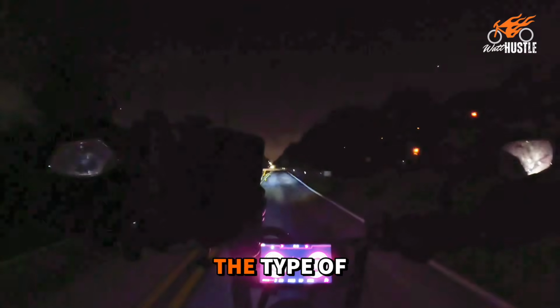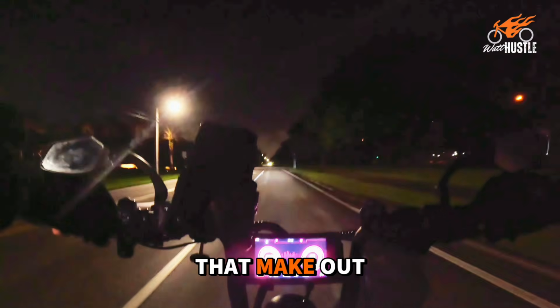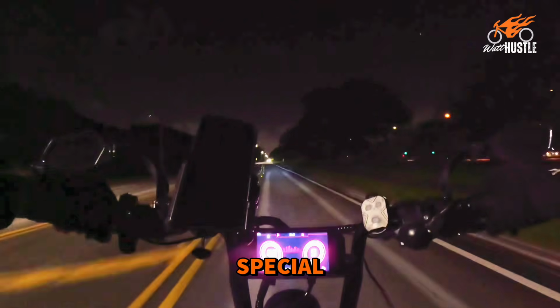This isn't your average bike. Right? 72 volts, that's the link out there. And when you get on it, you really can tell that it is something special. And this bike is no different.